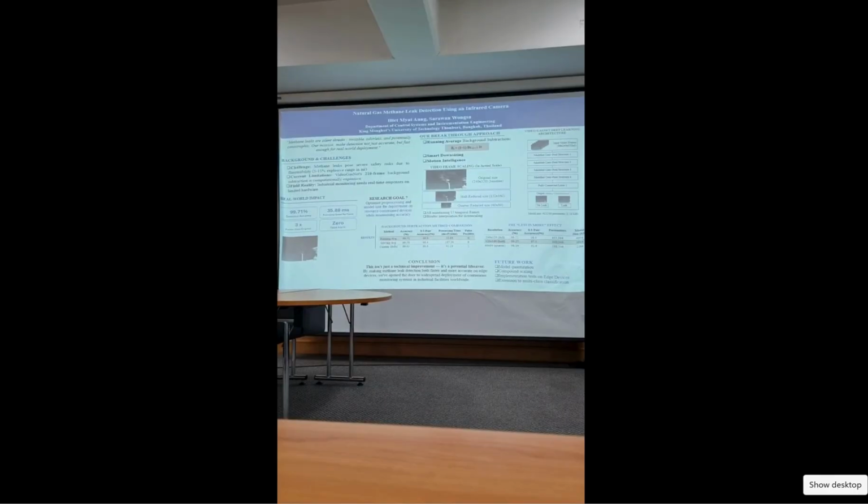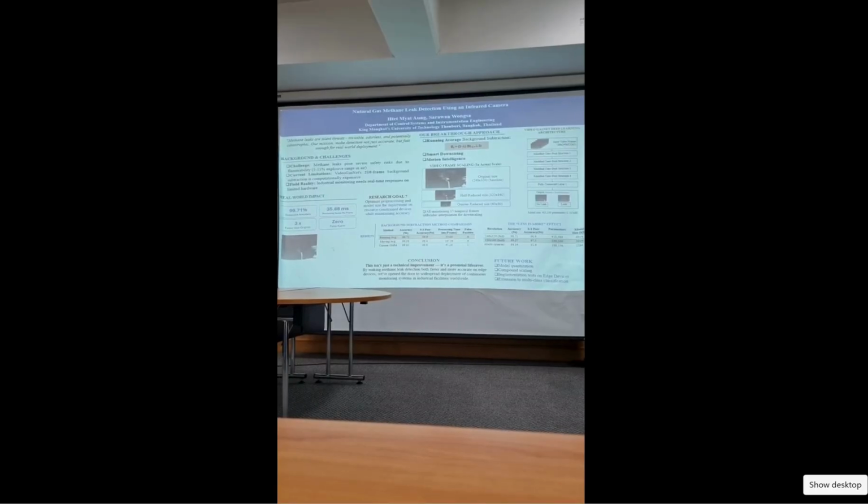So we replaced it with a running average and saw how it works. Our running average is one of the breakthrough methods. It dynamically subtracts the background model. Then we raised another question: what if we downsize the image? Do we actually require the full size of the image, like 320 by 240? So we downsized it to half and a quarter size.